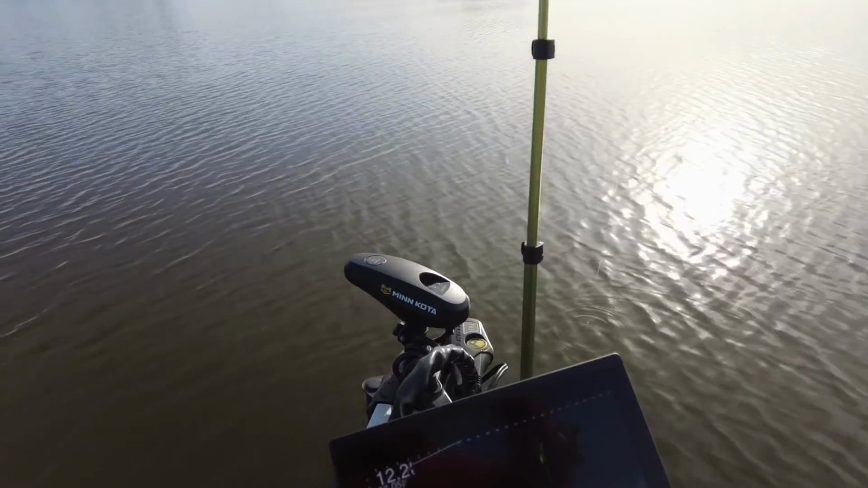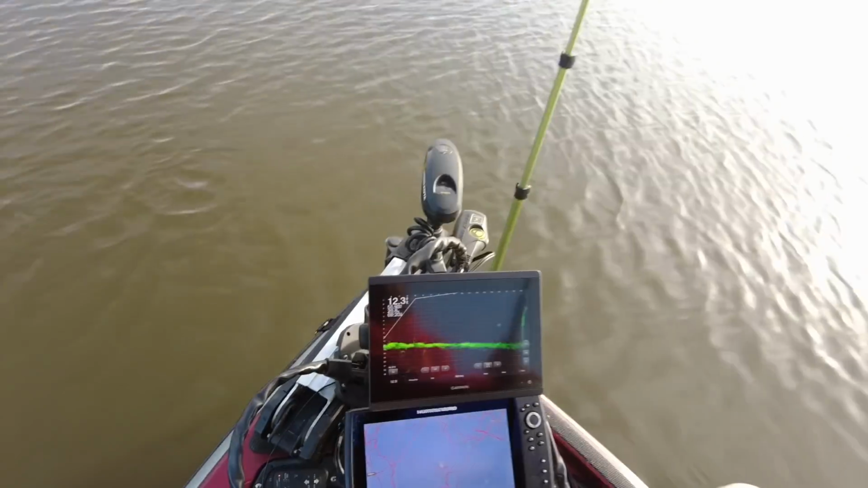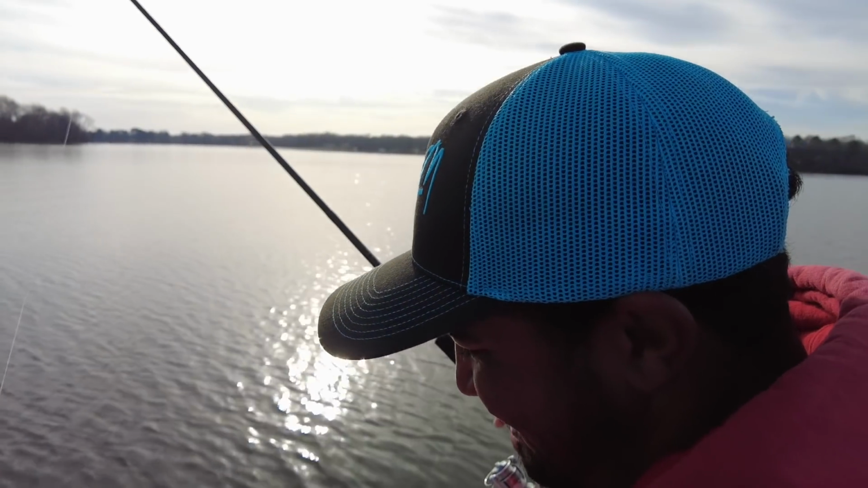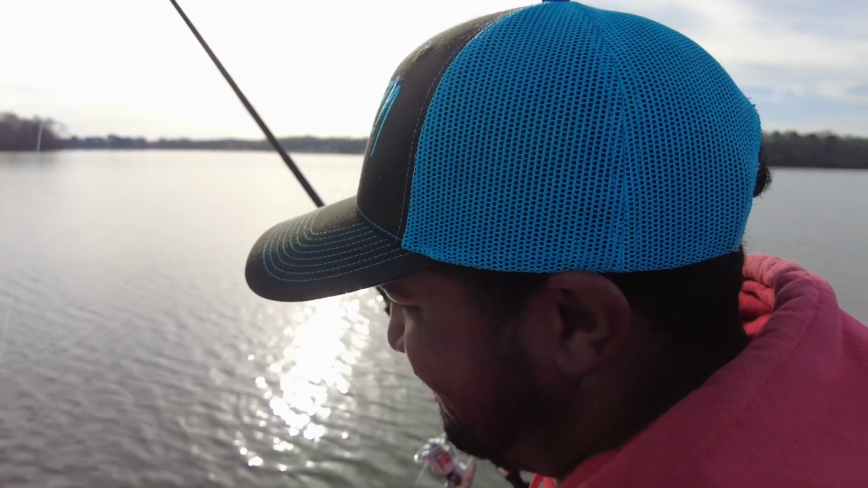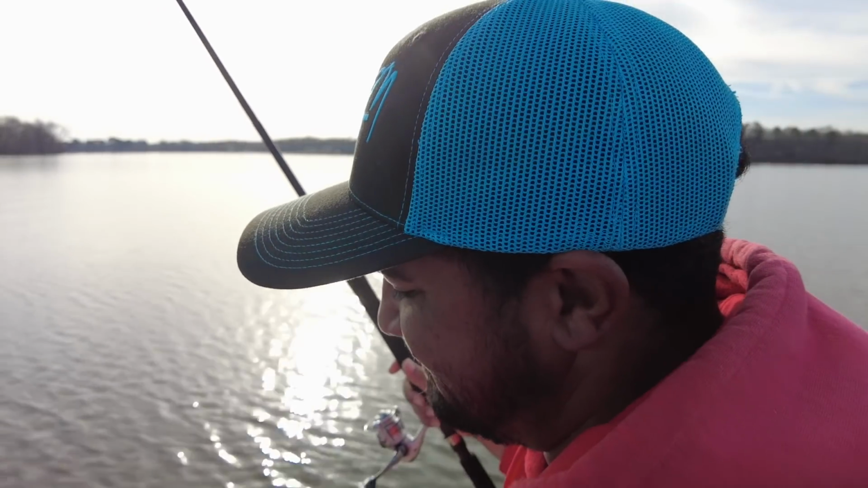Oh, look at that. There's a crappie right there. That's what we call a classic swing and a miss. That went right over her back. She didn't see it. But we're not giving up on her, are we? Nah, we're gonna get her line back up.